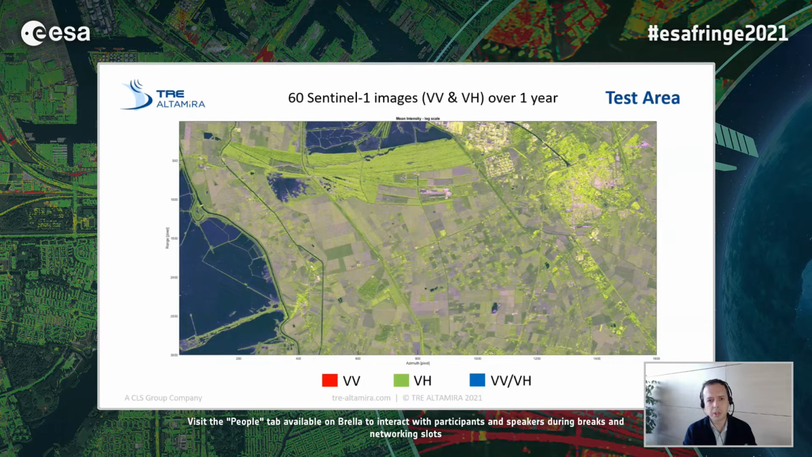So I'm going to use results from 1 year of Sentinel-1 A and B data over an area of interest. It's quite an interesting area where you have an urban area, agricultural fields, wetlands, and the sea. So this is a combination of dual-pol data, of course.